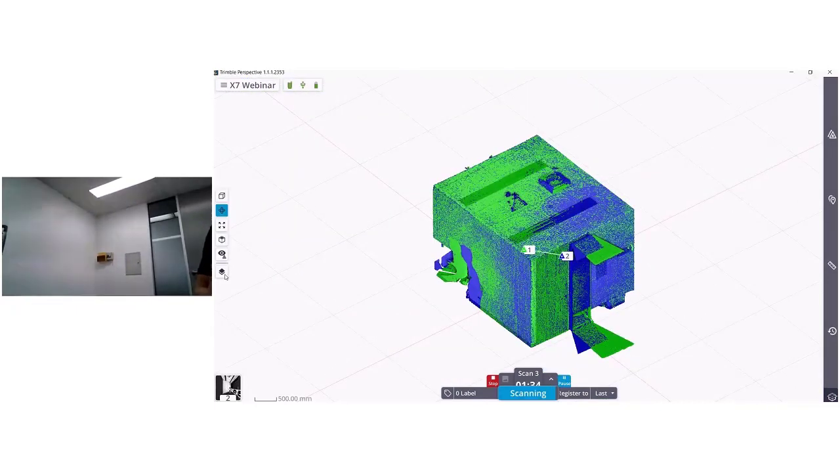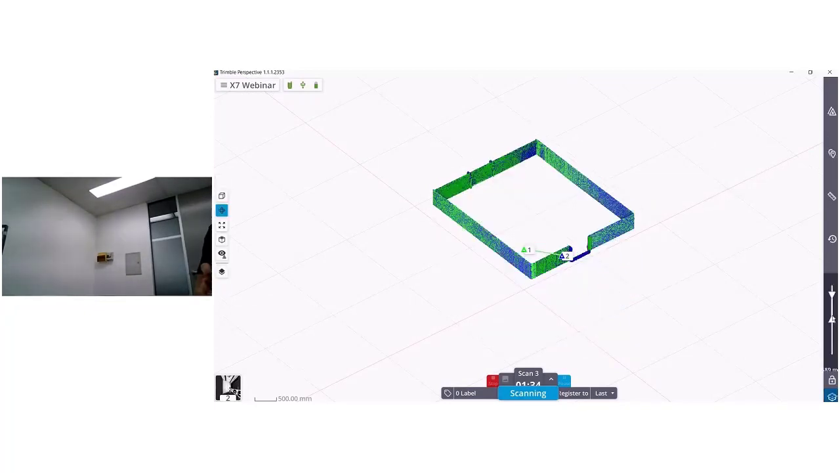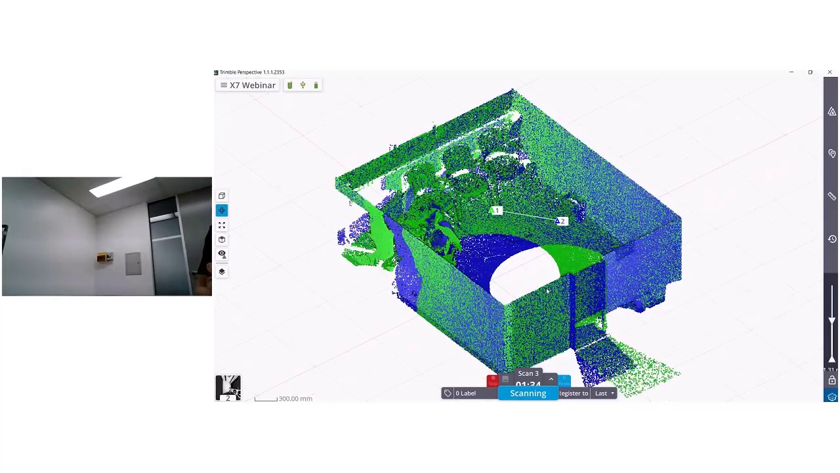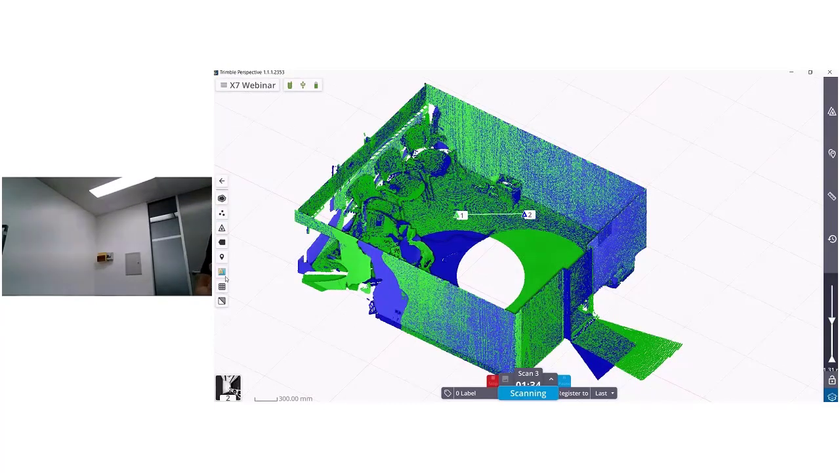Excellent. If we just look at a particular station, some of the point colorization options I wanted to show. I'm in scan color at the moment, which is just a randomly assigned set of colors as we progress through our number of stations.